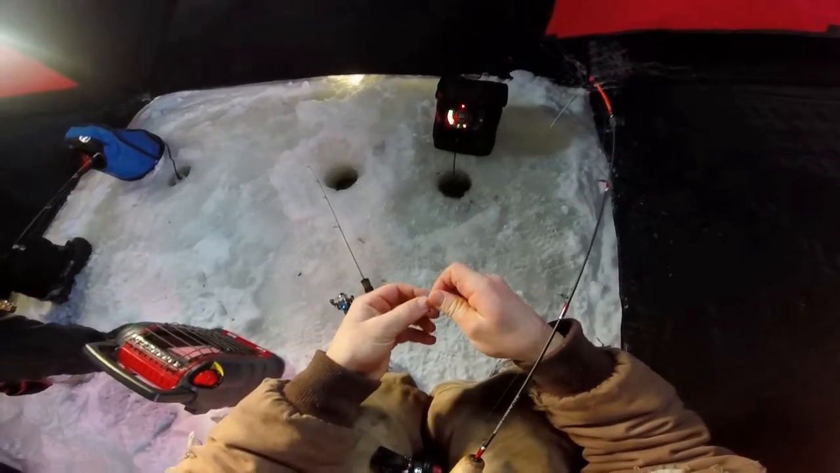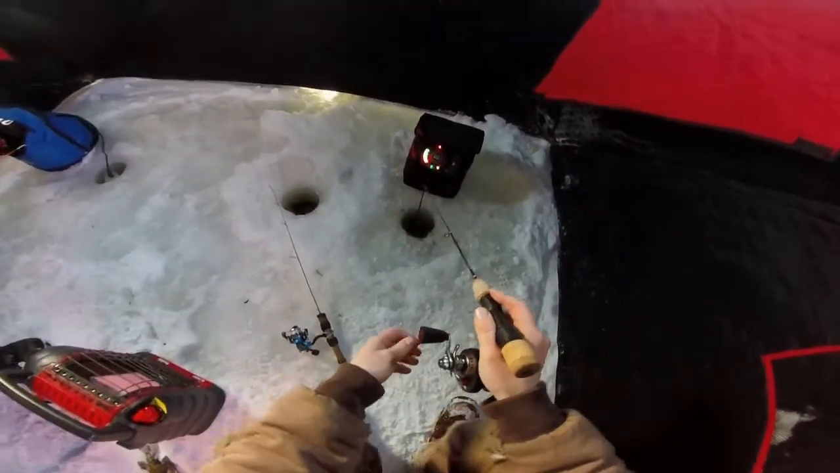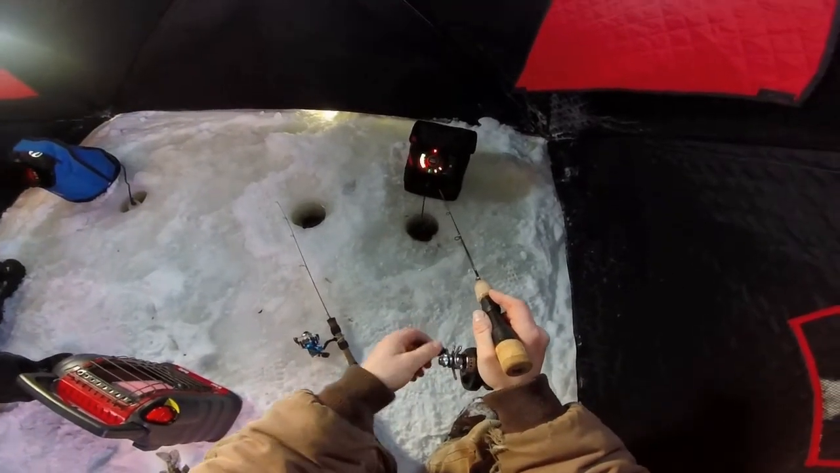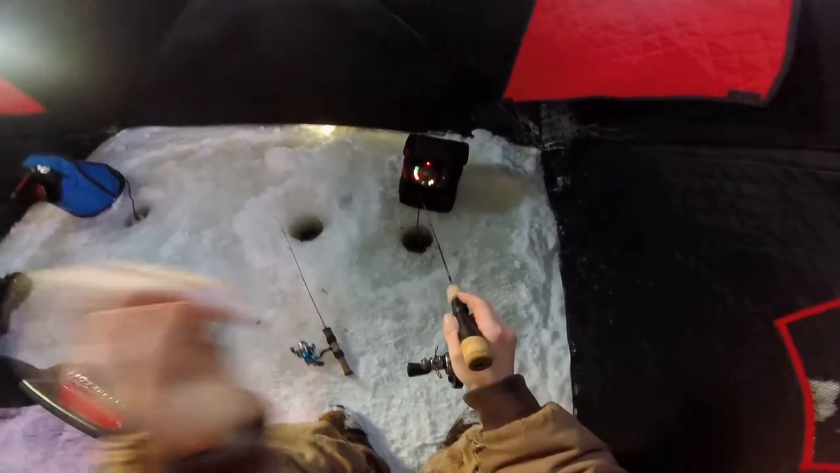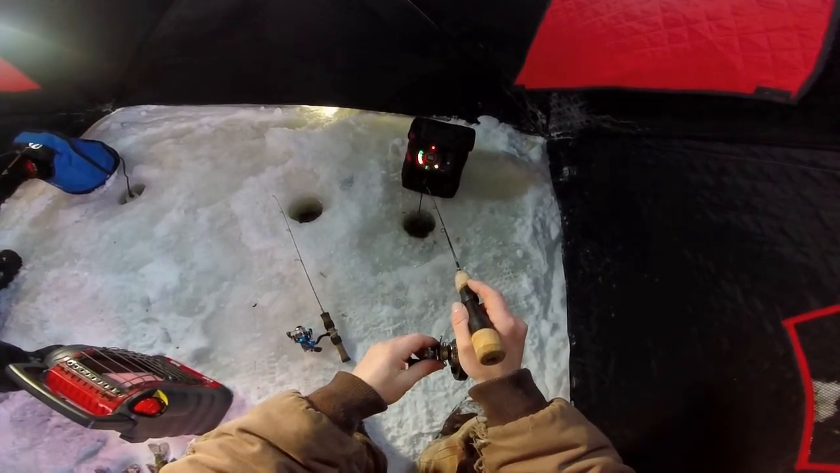Yeah. Oh, there's a crappie! I see you, crappie. I'm coming for you. I'll save you, buddy. I won't let you drown. I'm right here. I'm right above you. Right in your face. We can be friends.